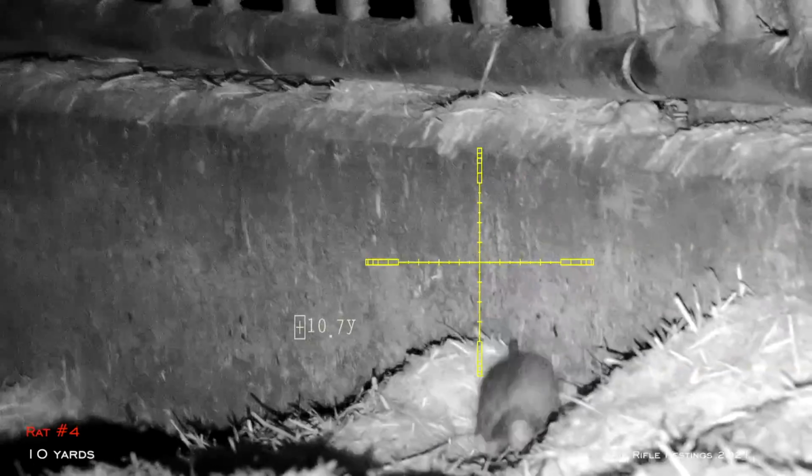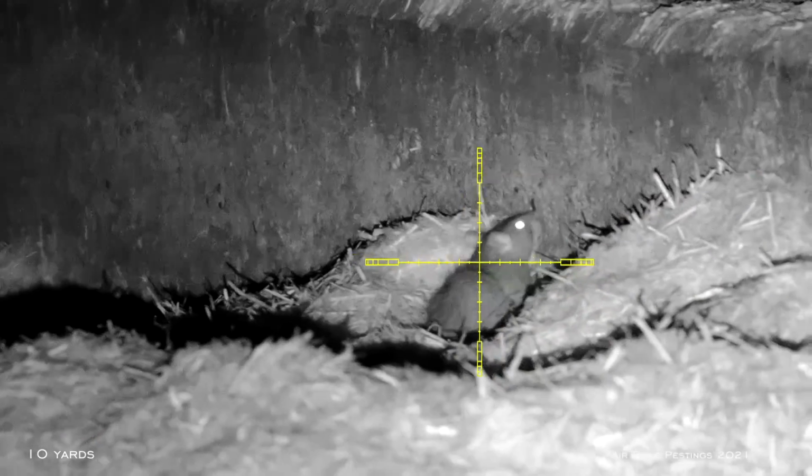So I spotted a rat actually. He's about 10 yards away. Again, I'm still shooting the Hades. He made a mistake by climbing over and gave me a perfect shot. I shot him in the body, and you can see he's struggling to move. Figured I might as well give him a second shot just so that he's not running away. And I shot him right in the heart.